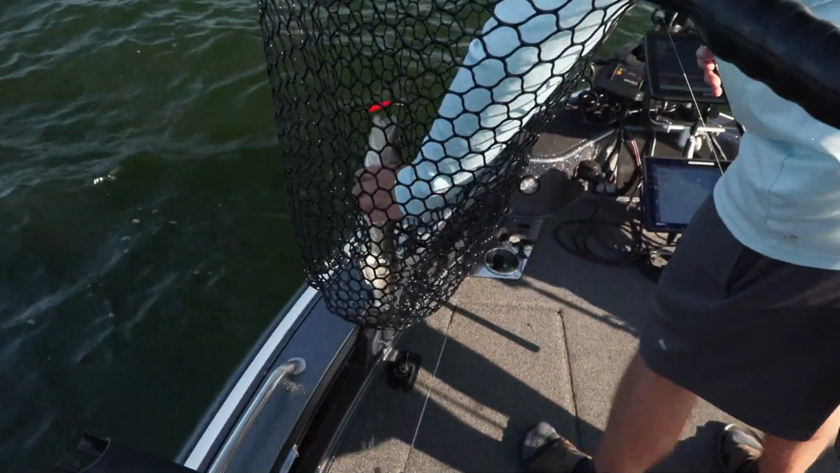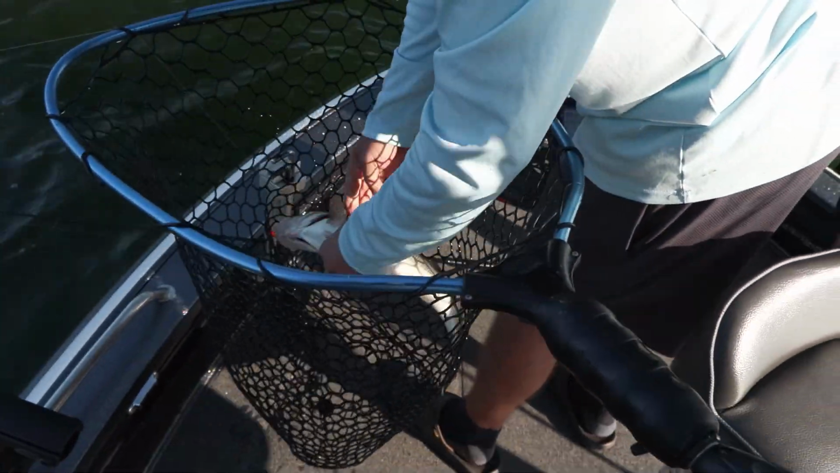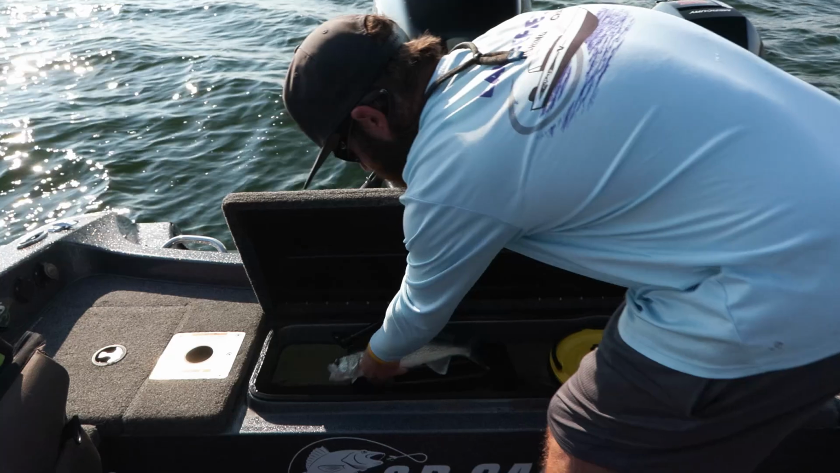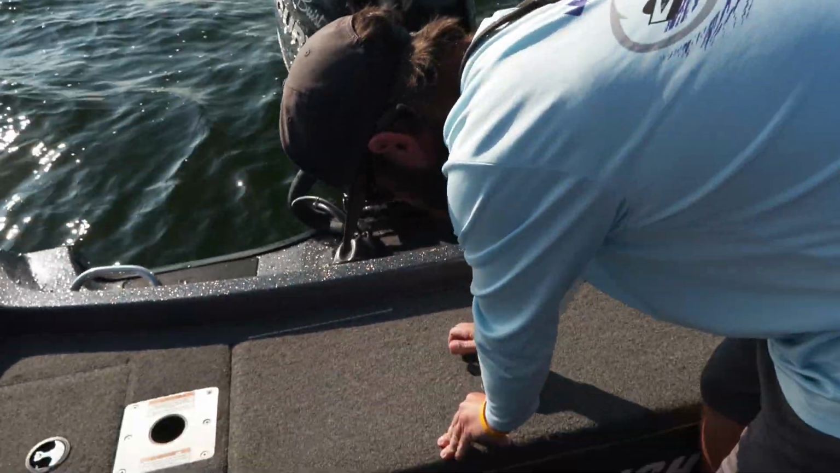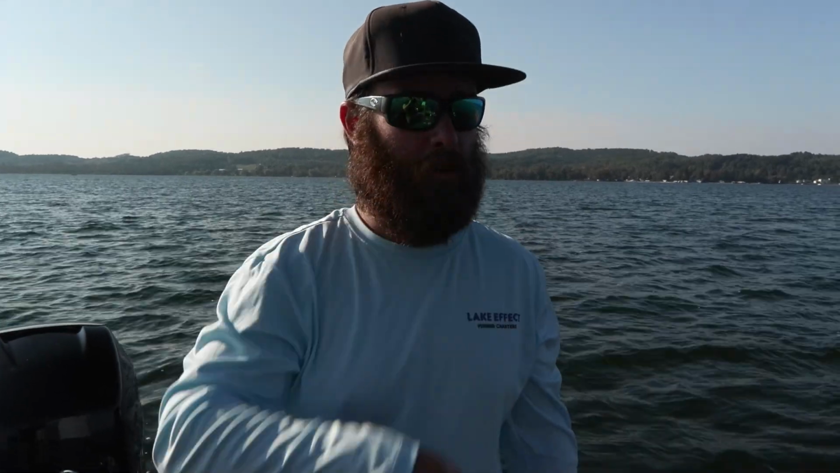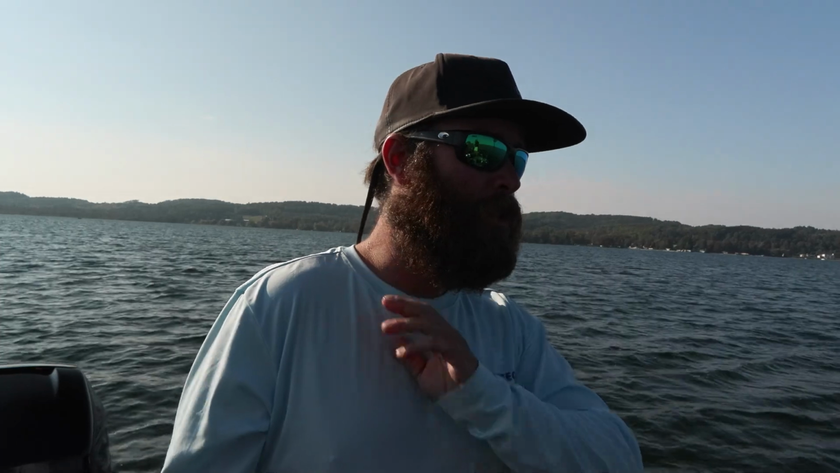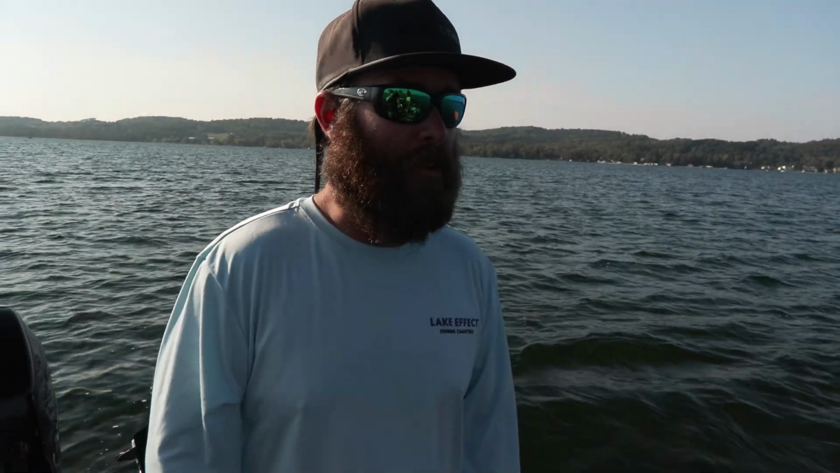Another nice little sandwich. Show that one off, Greg. So Greg makes a living catching those fish right there from Lake Effect Charters. Yeah, I would say Lake Leelanau is definitely one of the best eater class walleye lakes. There's plenty of shorts in here, but in that 15 to 19 inch range there's a ton of fish. The DNR biologist says South Lake Leelanau statistically has the most walleye per acre in the lower peninsula.